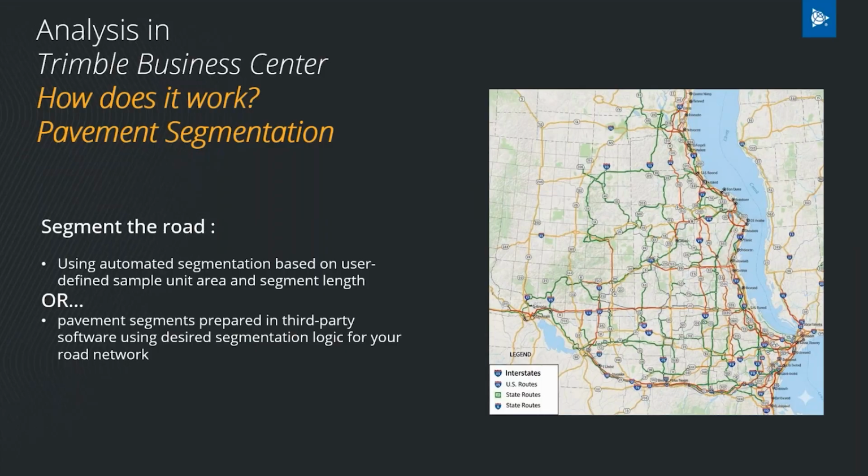This segmentation allows you to look at smaller chunks of your road network, so you know which parts require your attention today, or in 2 years, or in 1 year, and so on. So again, you can use 2 segmentation modes in Trimble Business Center. The pavement analysis can be done based on automated segmentation or based on pavement segments that were prepared in third-party software.